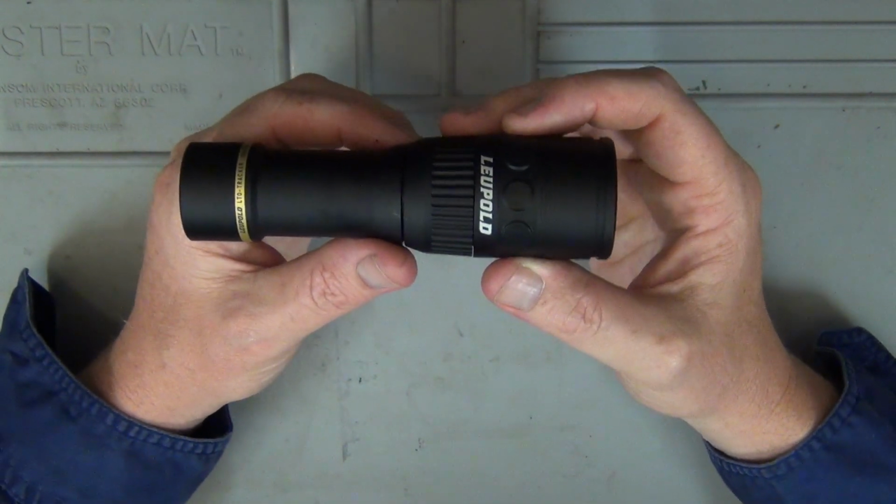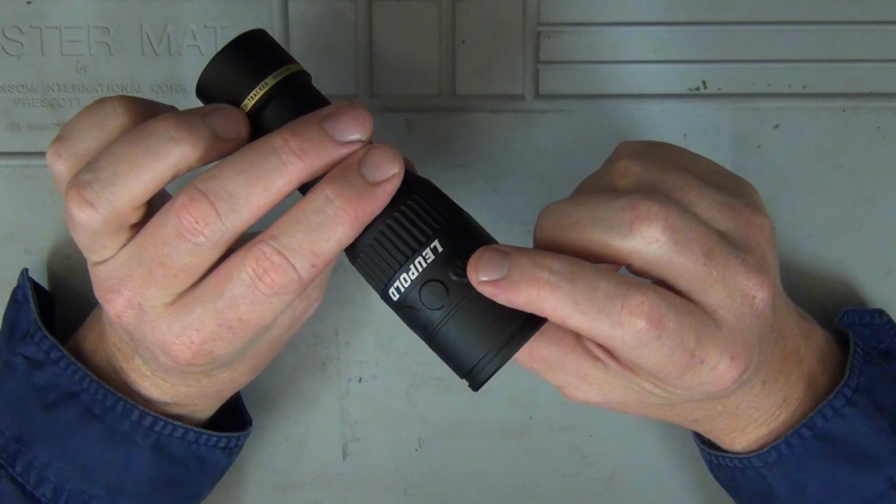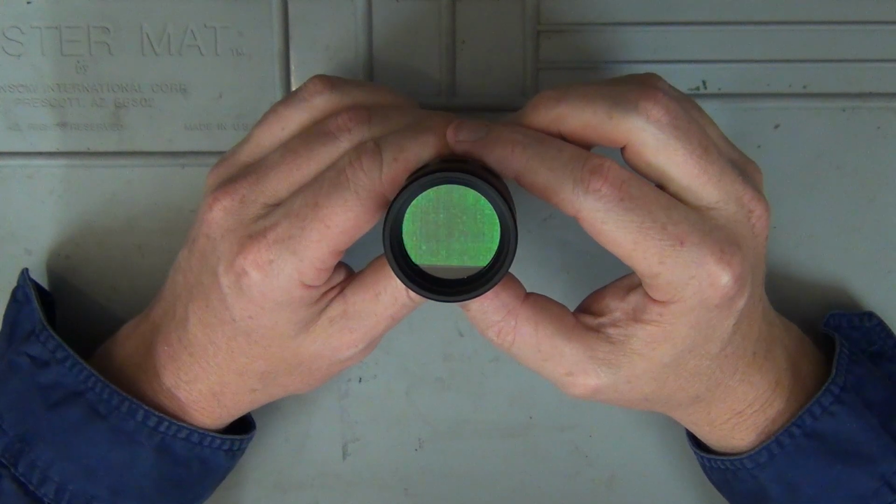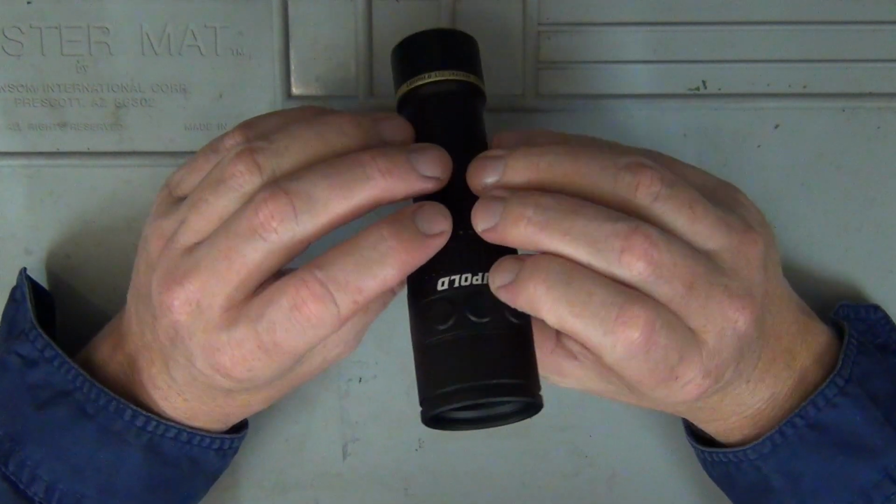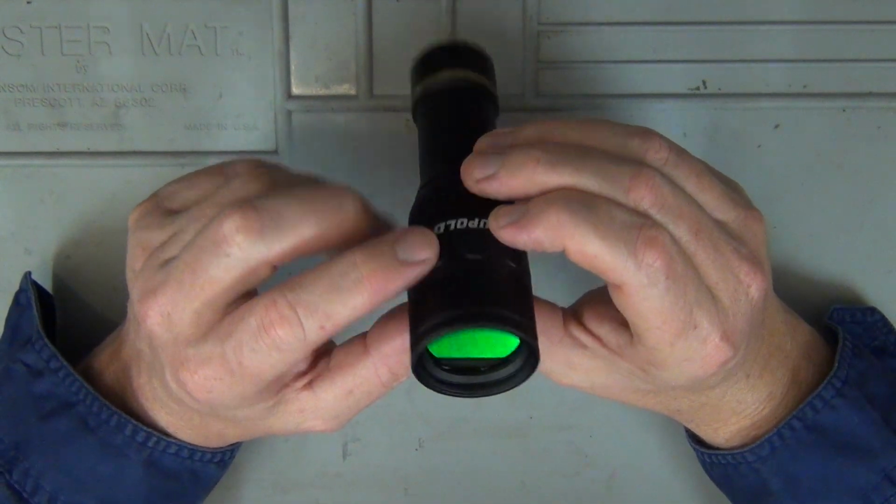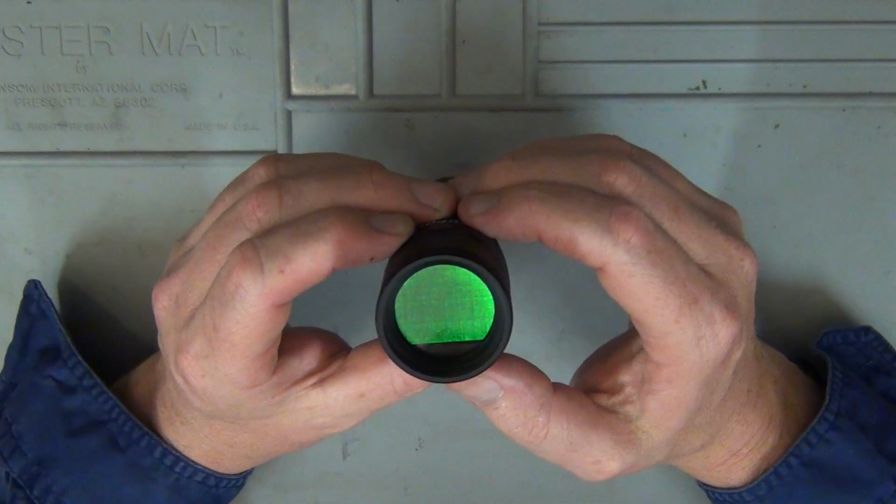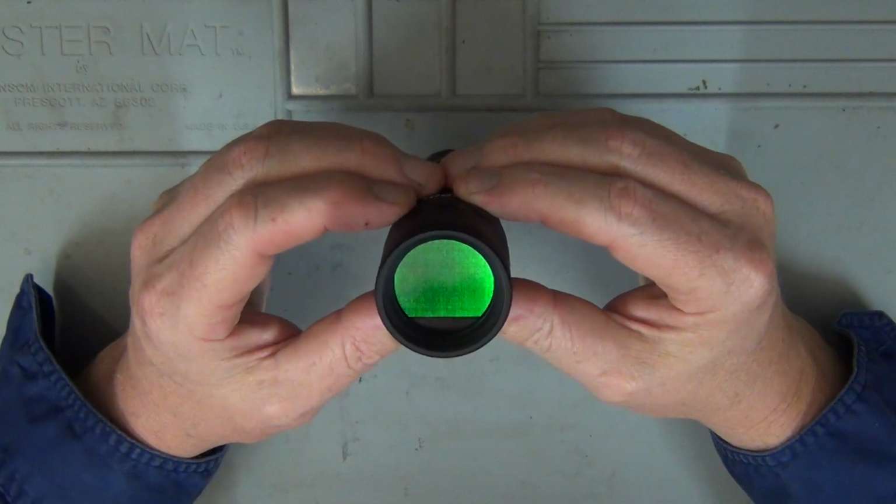Now there are 6 color palettes with this, and it takes a couple of seconds to start, so I'll just hit the start button here, hold it down, and then you'll see it comes on there. Okay, so at the moment it's on green. Now you've got 3 buttons on the top. The button on the far left goes through those different modes. Of course it's just facing down at the mat here, so you're not really going to see anything, but I just want to show you the 6 different color palettes.